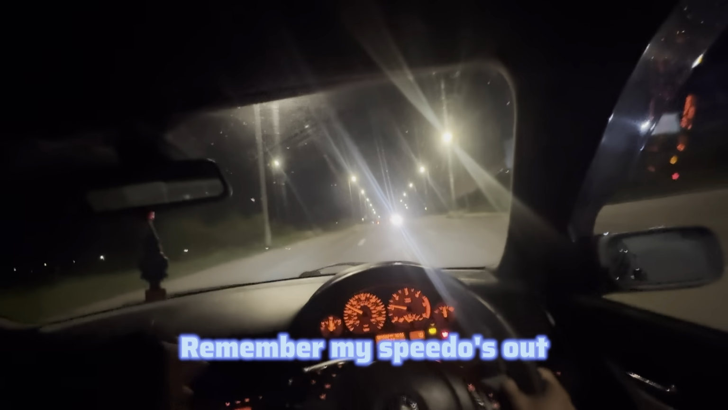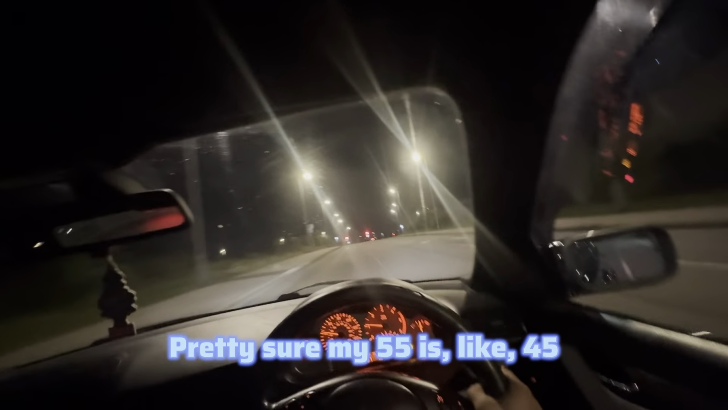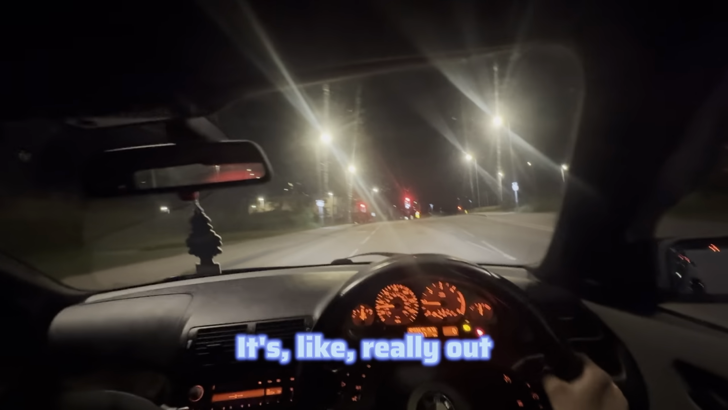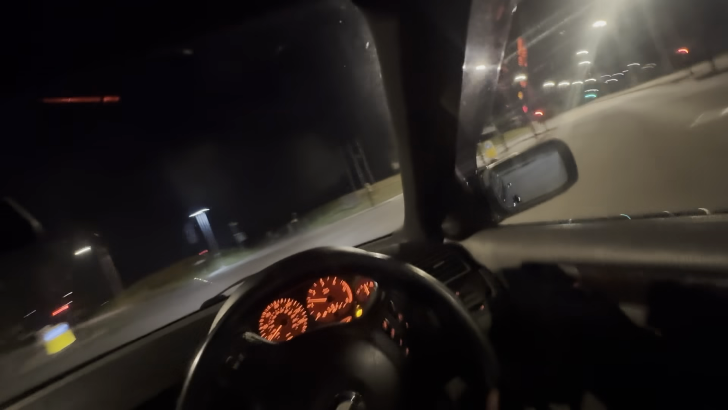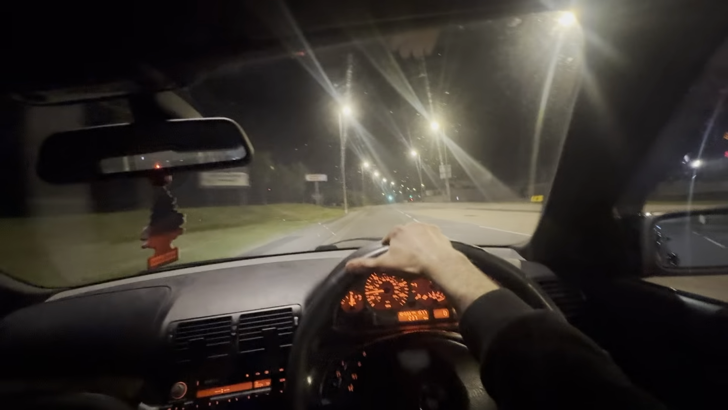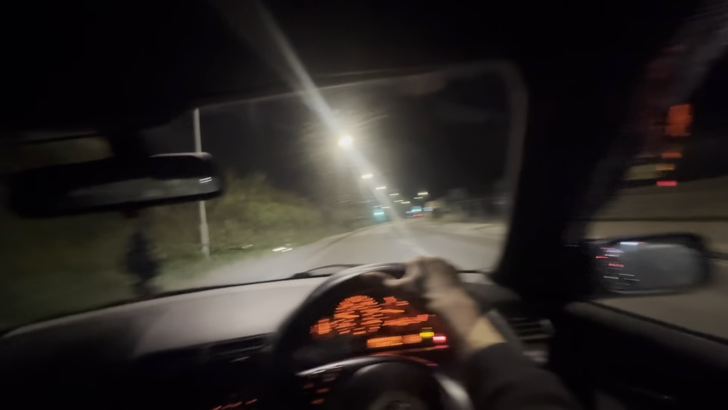Remember my speedo's out, so it doesn't matter. I'm pretty sure my 55 is like 45. It's just weird, it's really out. Still going to take my time even though it's a green light. Some twats might be street racing. You never know. Oops, I'm speeding.